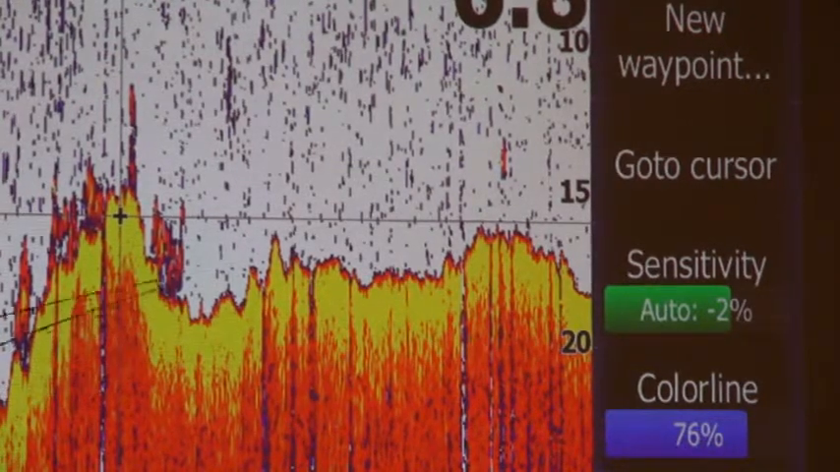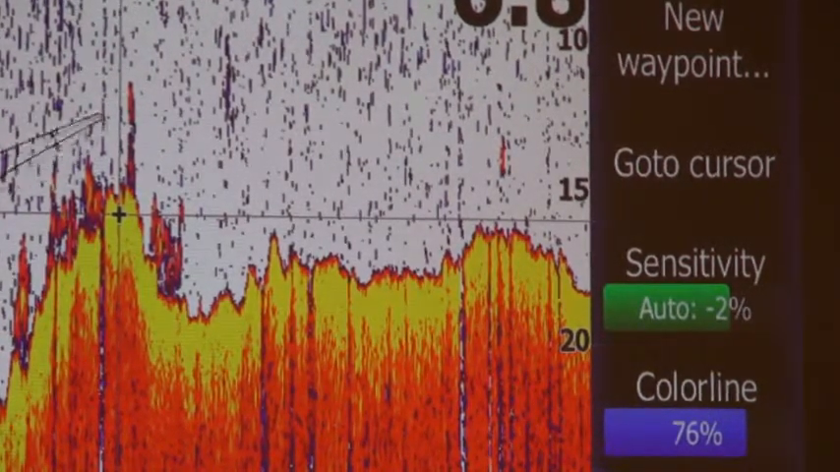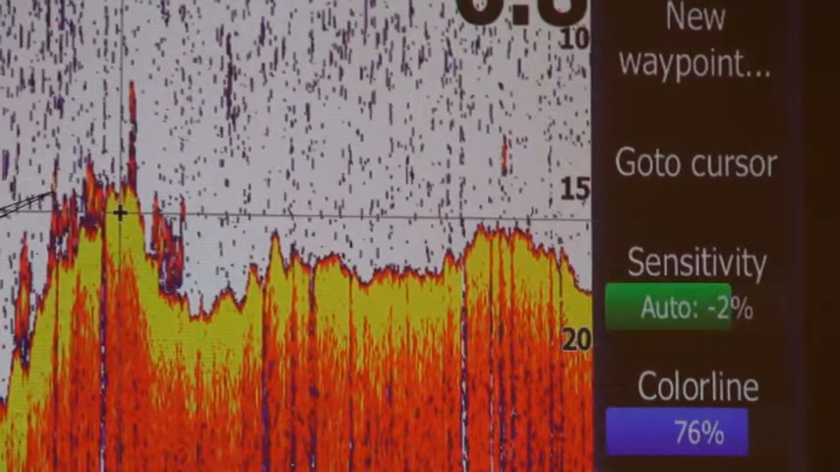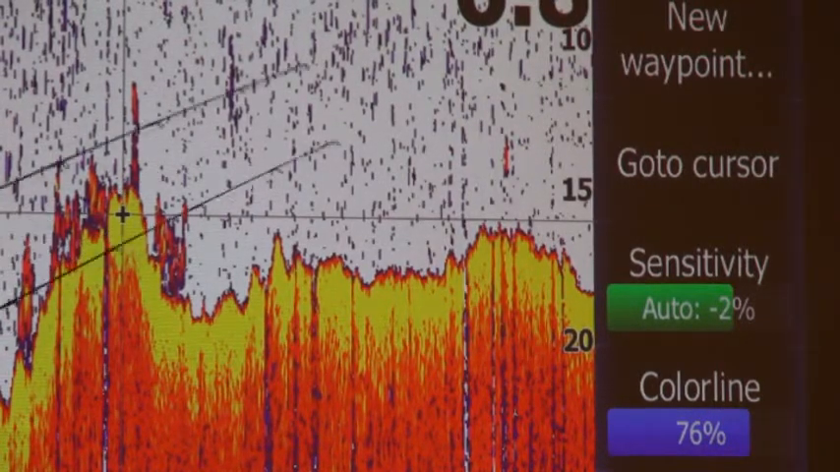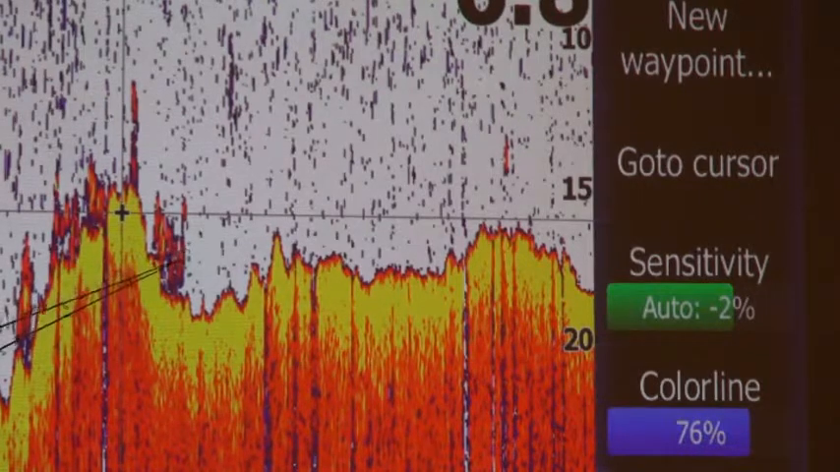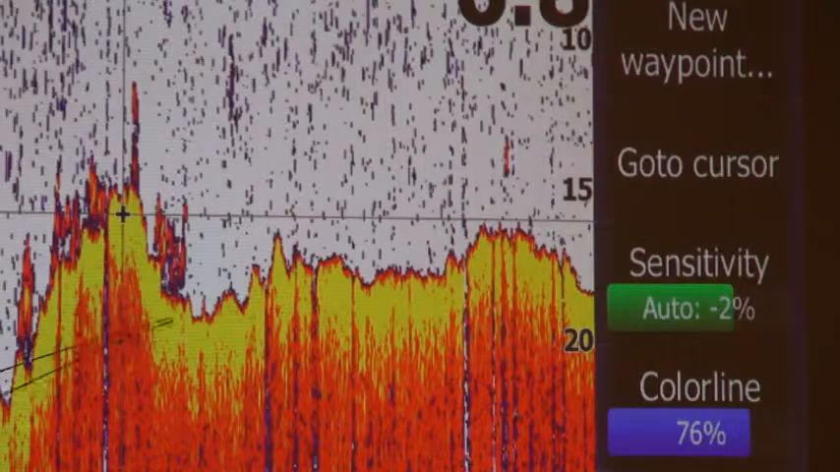So now when we start looking back towards this little hump that we went over that has all this stuff coming off of it, we can start breaking it down and counting how many fish are actually on this little piece of structure. Because it looks like all these fish are almost right on top of each other, but we're going very fast. So we're covering a lot of water, and these fish are probably spread out a little bit, not right on top of each other like it almost shows here.